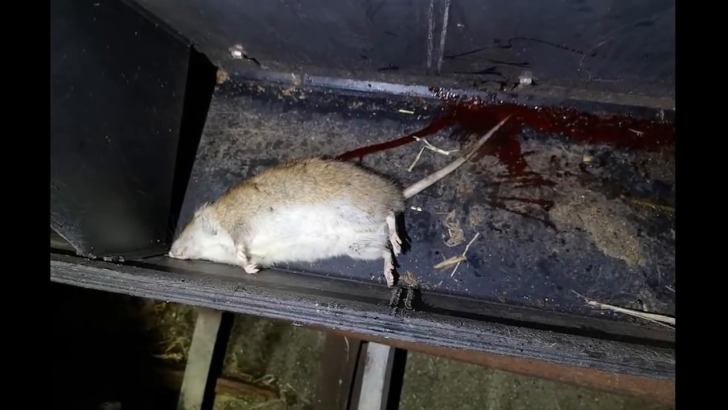This is a real big rat. It's on top of a black hopper. I've got the IR turned right down on low, and I'm going to take a shot now, and you'll see him fall down, and then I walk over and take a still shot, and you'll see it's a real big fat rat.